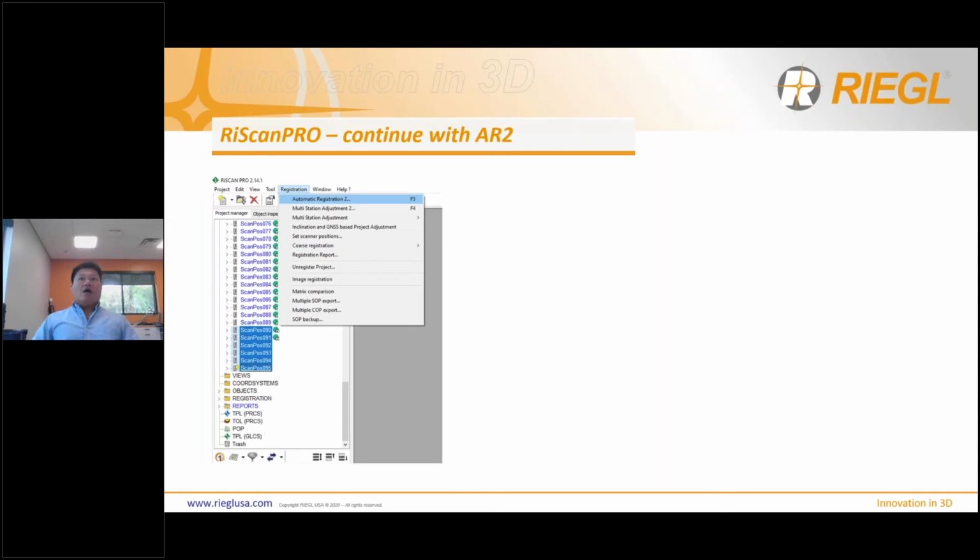Okay. Once you scan all your data and your project is completely done, you want to bring it back to the office. And for some reason, the scanner did not finish the registration. As you can see here, scan positions 1 through 91 are all registered. How can I tell? It's because it has a globe next to it, right?